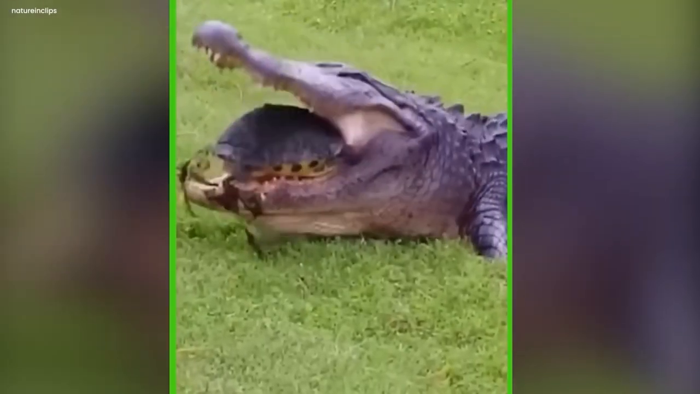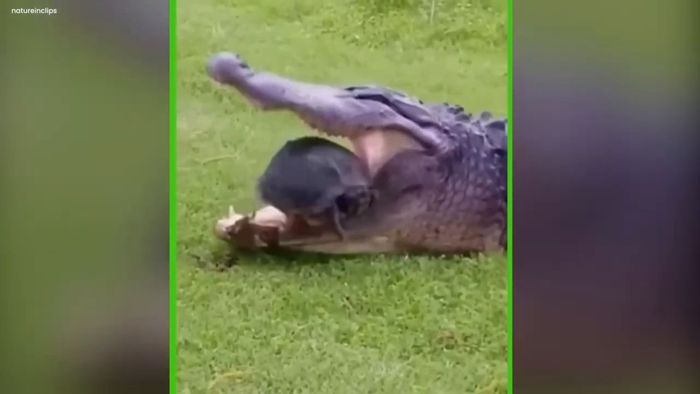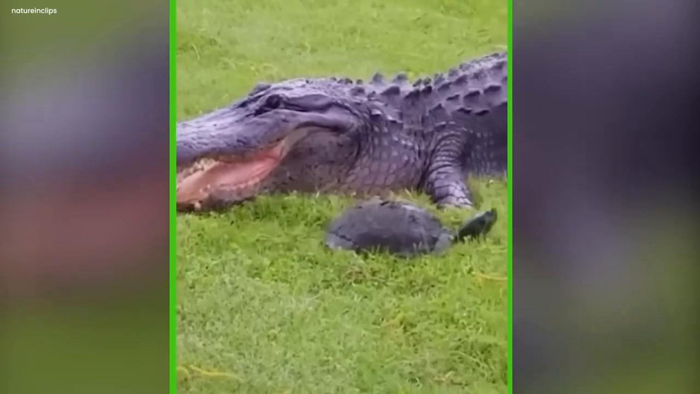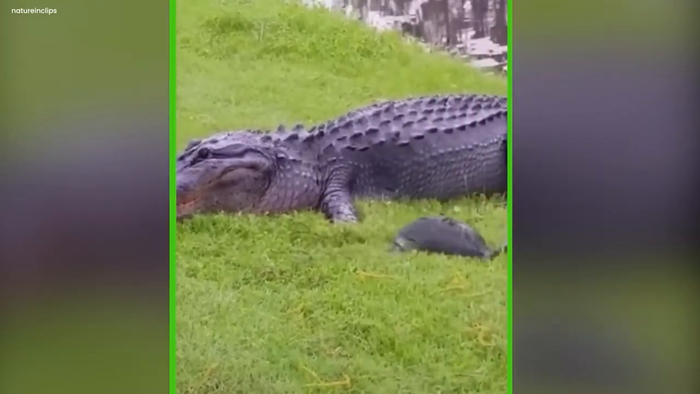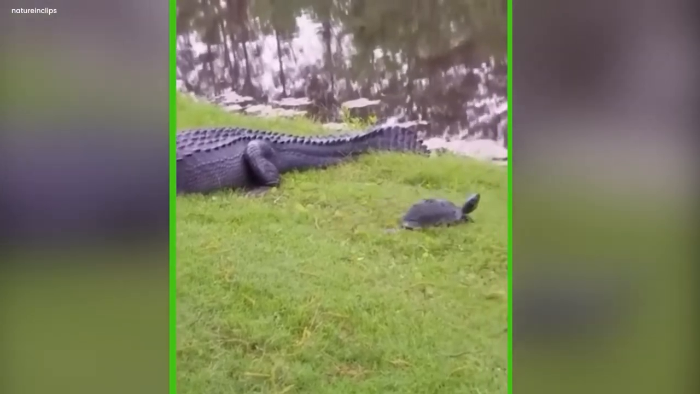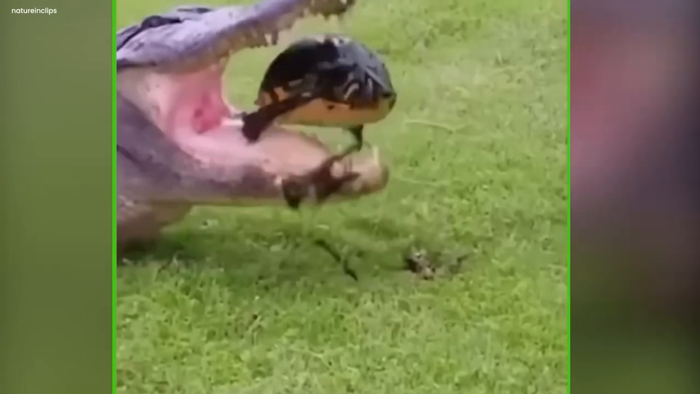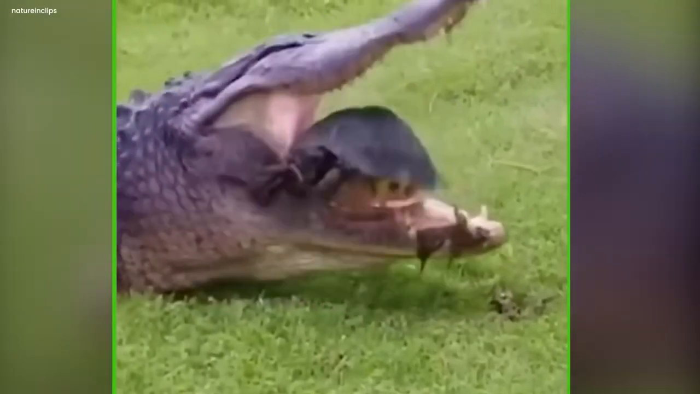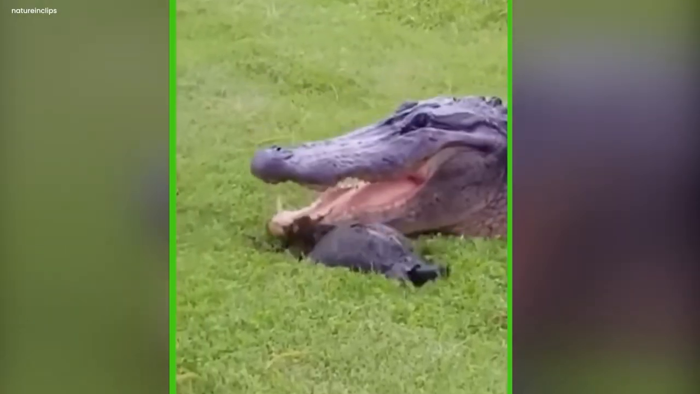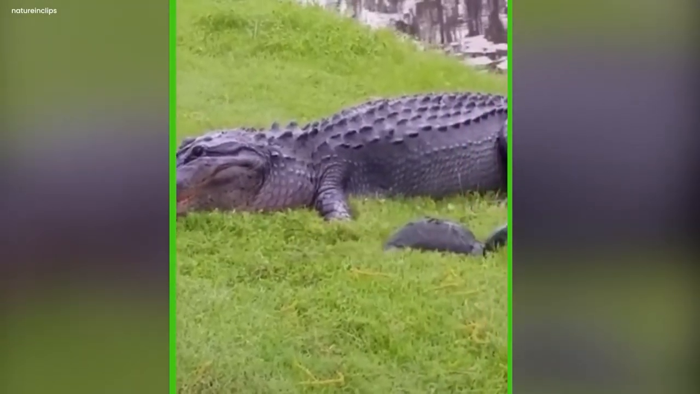But something surprising happened. The turtle, strong-willed and tough, used its sturdy shell to its advantage. The turtle escaped from the crocodile's jaws. Free at last, the turtle started moving towards the river, heading for safety. This wasn't an ordinary battle. It was a sign of life's strength and the endless mysteries that make up our world. In the end, as the camera stayed on the mysterious scene, the true story of nature's hidden drama remained a secret.